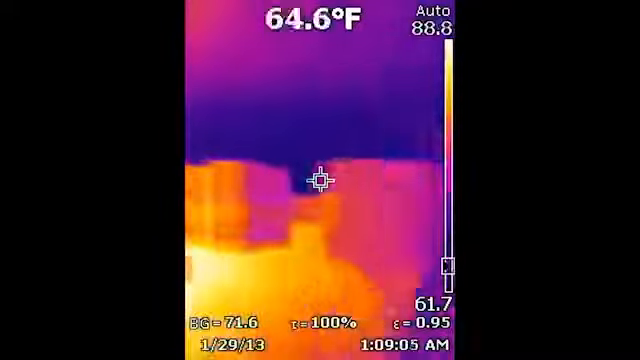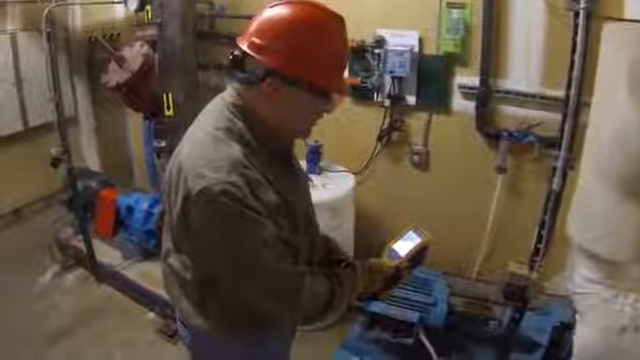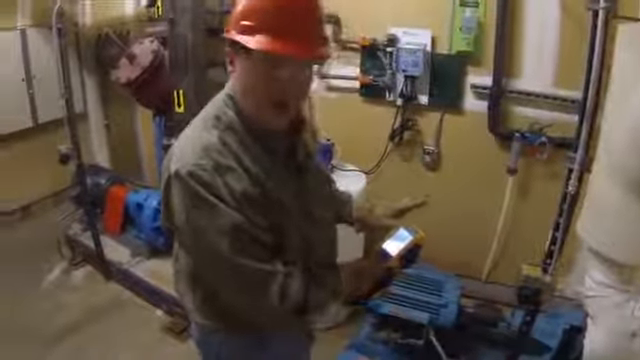So we're now going to take a look at the pump side and the pump. Don't see any issues here. I think this is operating really well.